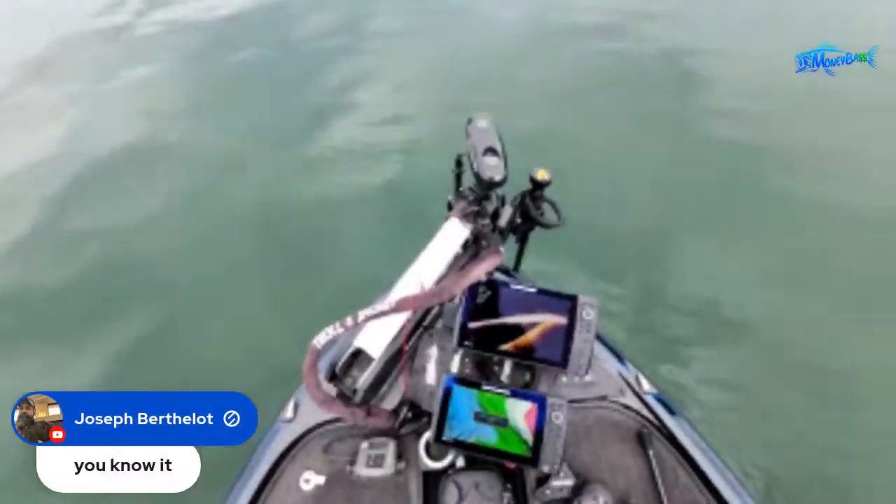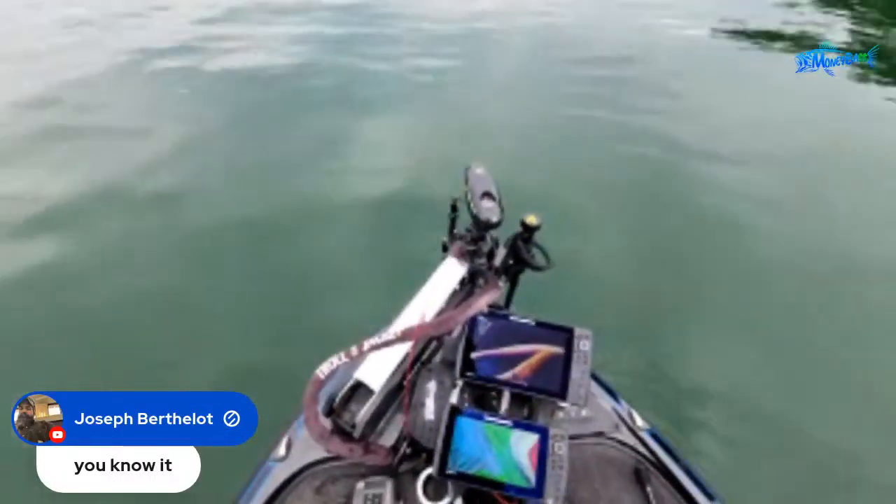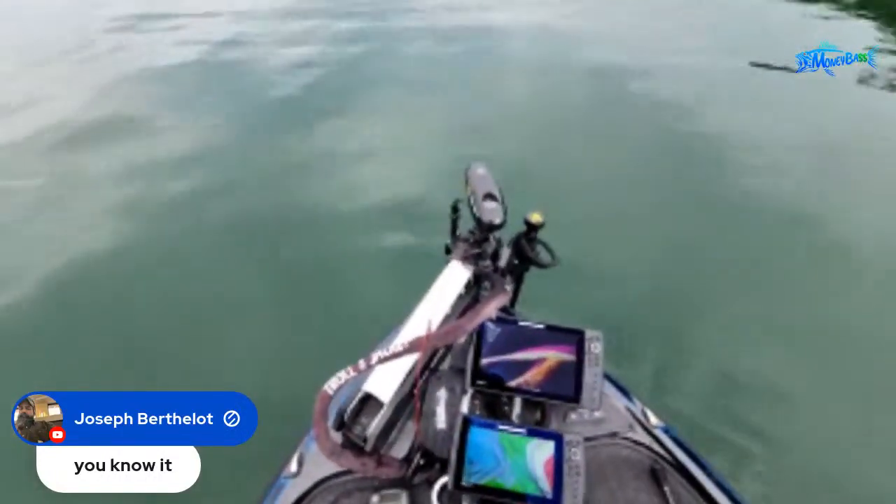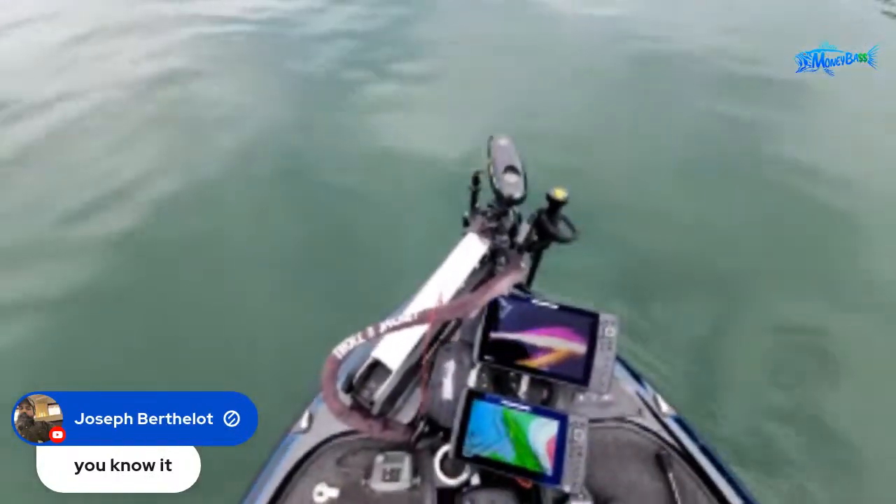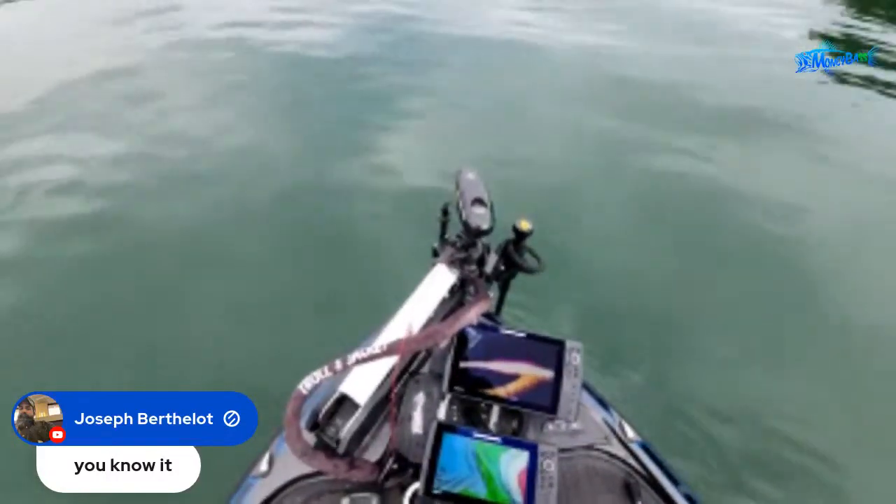All right, so now I'm just scanning around for fish off of this point. I saw one that was sitting out there kind of low enough to where if I threw something that was on the bottom, like a shaky head, it might follow it down and go ahead and take it.